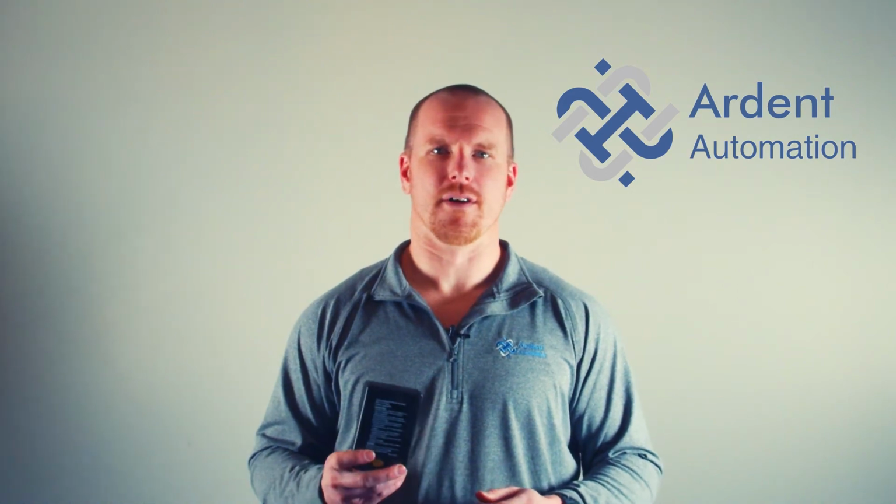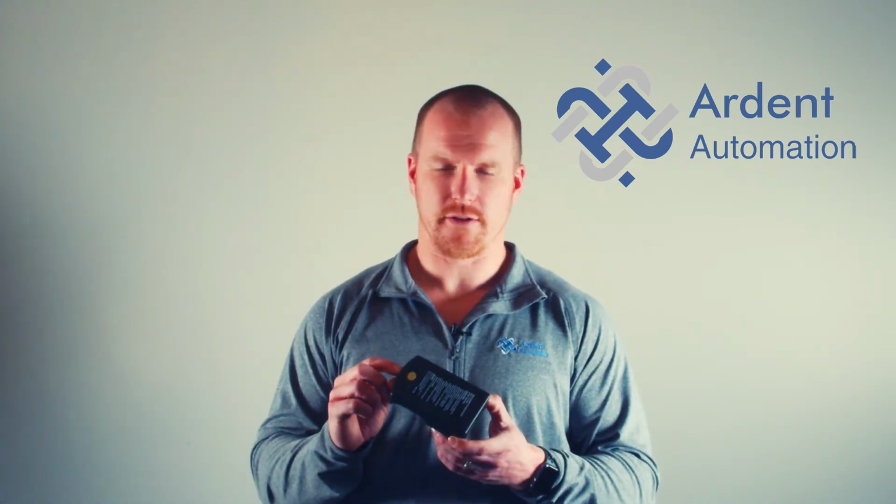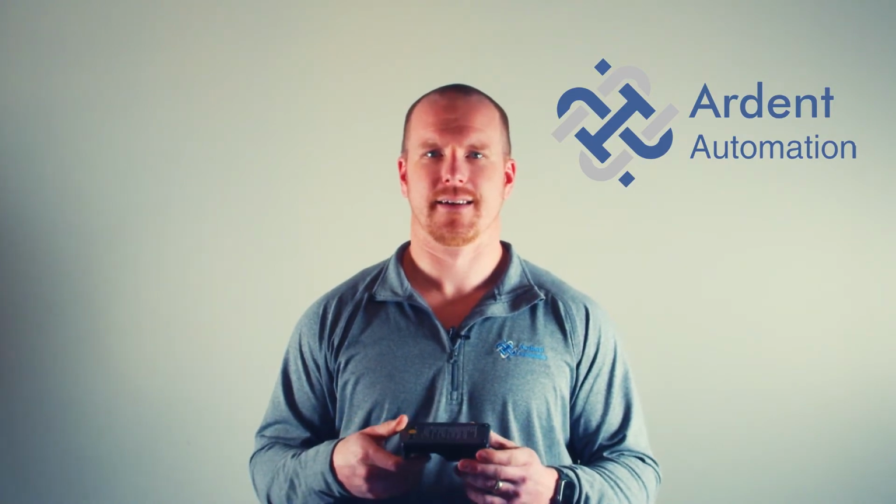Hi, I'm Matt with Ardent Automation, and today we're going to scan this simple battery charger with our LMI Gocator, and we're going to look specifically at this back panel here and simulate an end-of-line inspection using common Gocator tools. So let's put it on the scanner and see what we get.